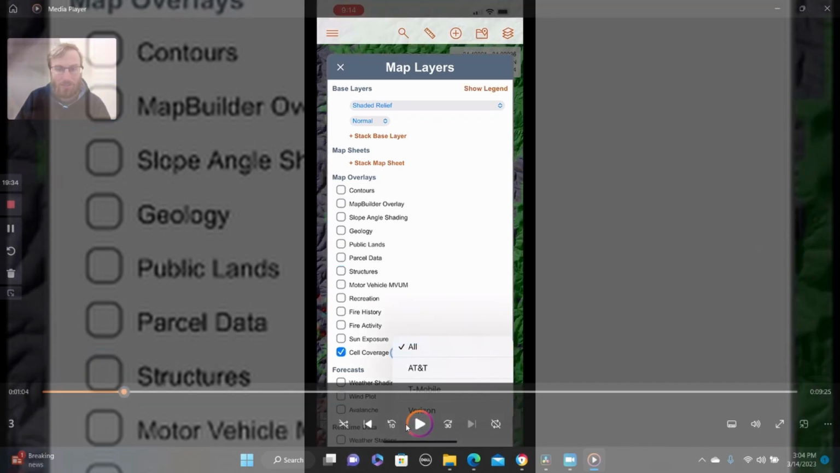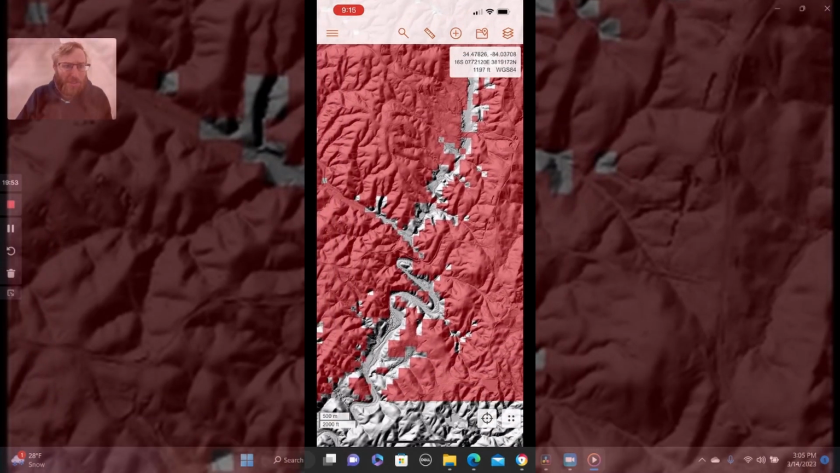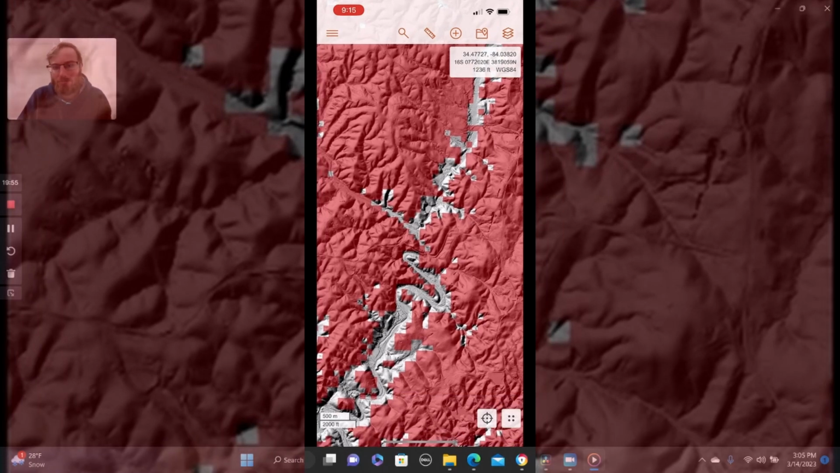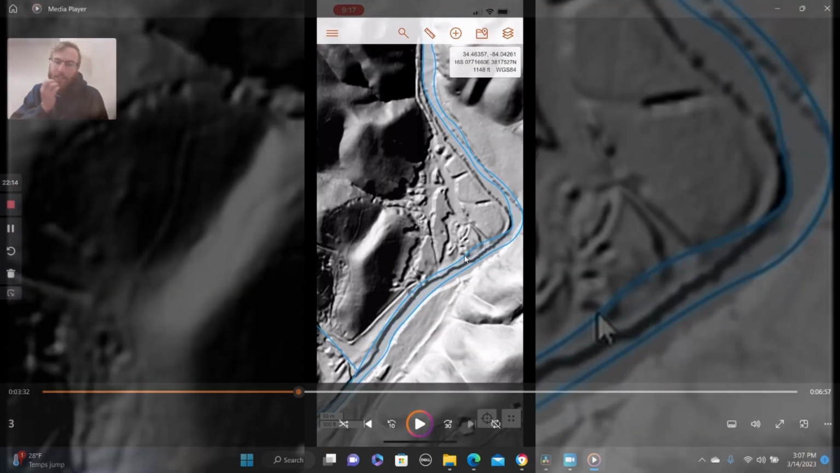Here's another interesting thing that the map has: it tells you what areas have cell coverage for the various providers, such as AT&T, T-Mobile, and Verizon. It shows that on the map, so you can know if an area you're going into is going to have cell coverage. Interesting, maybe kind of useful. Not really helping you find anything, but good to know.